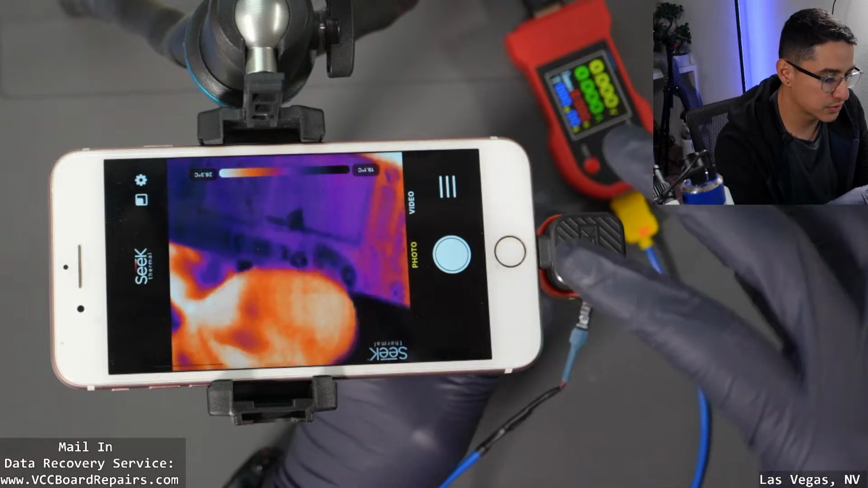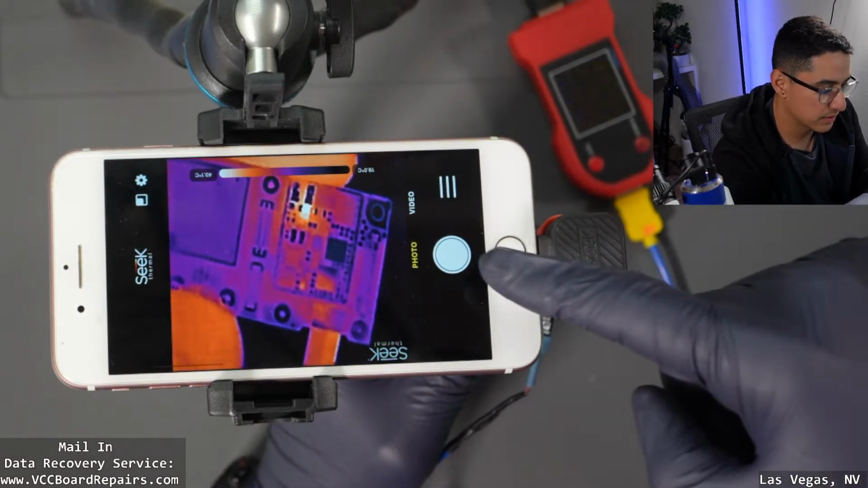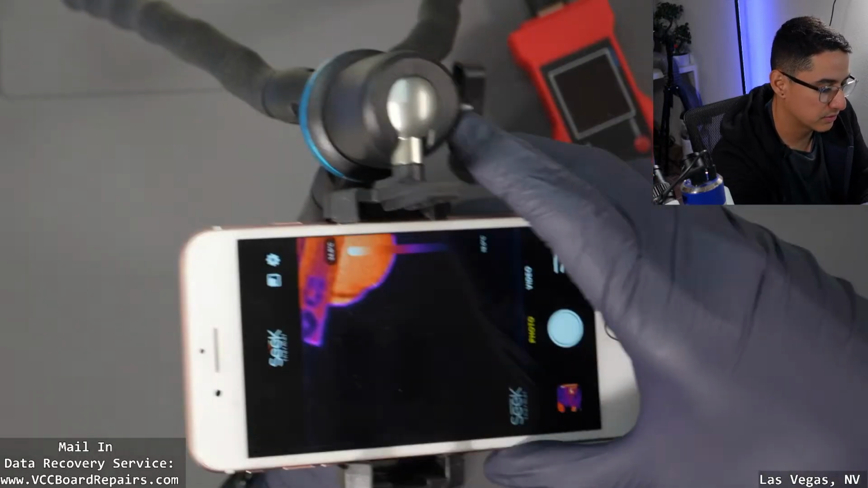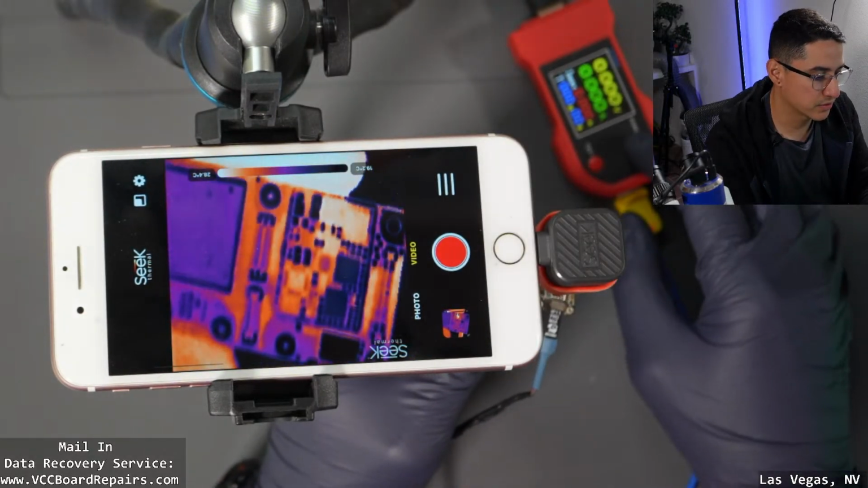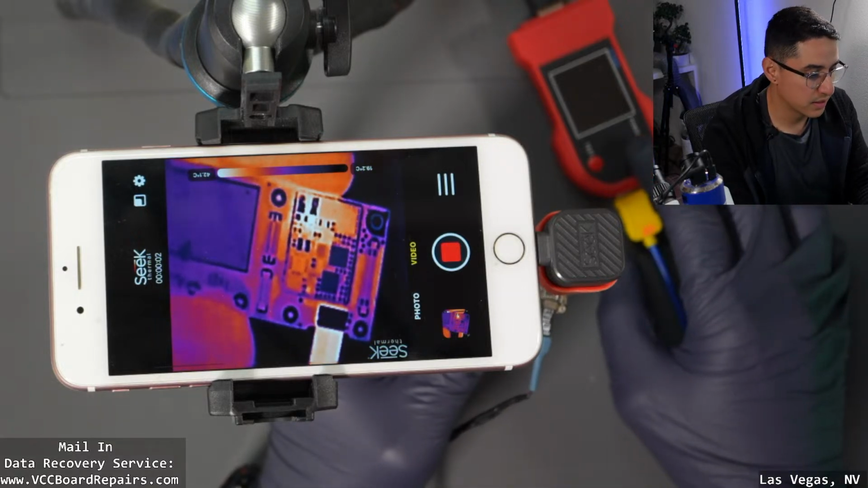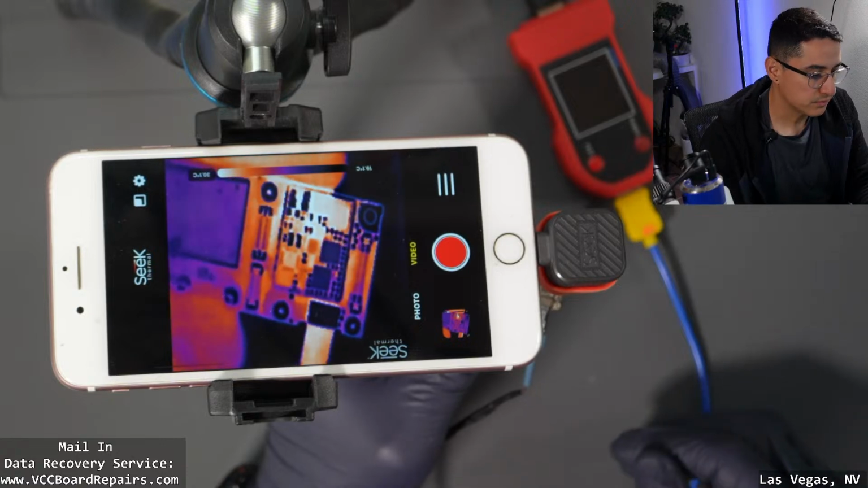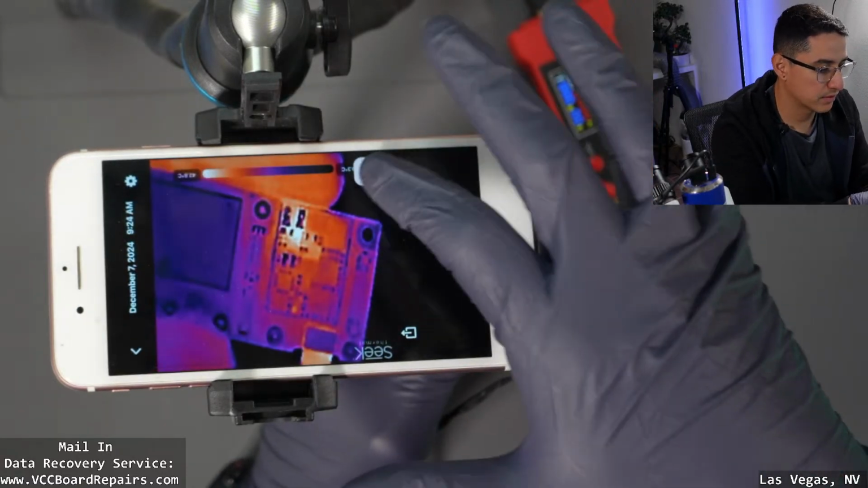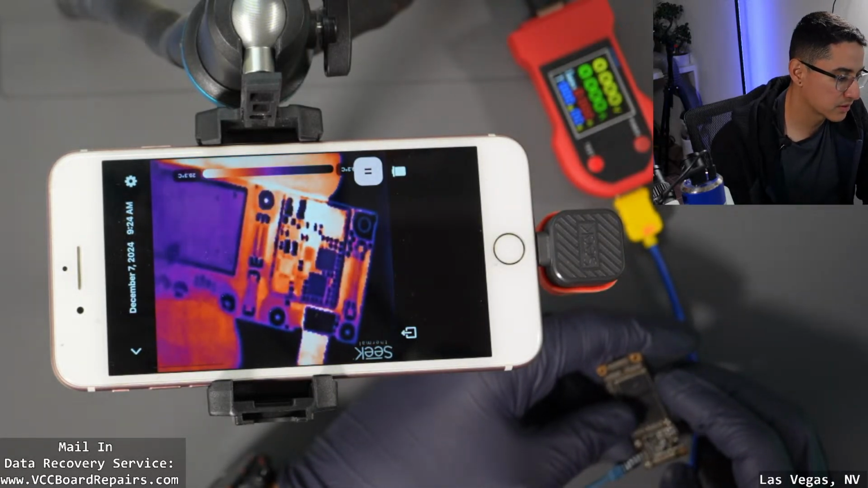Also, let's go through some of the settings here. So the app allows you to take pictures. So have a short, take a picture there, or you could switch it to video. Whoops, I switched it to video. There it goes. Now you could also record a video. So let's say you're trying to record where the short is and you want to do it hands-free. You could always record it and then come back and watch it again later. All right, so now you have a video you can reference.